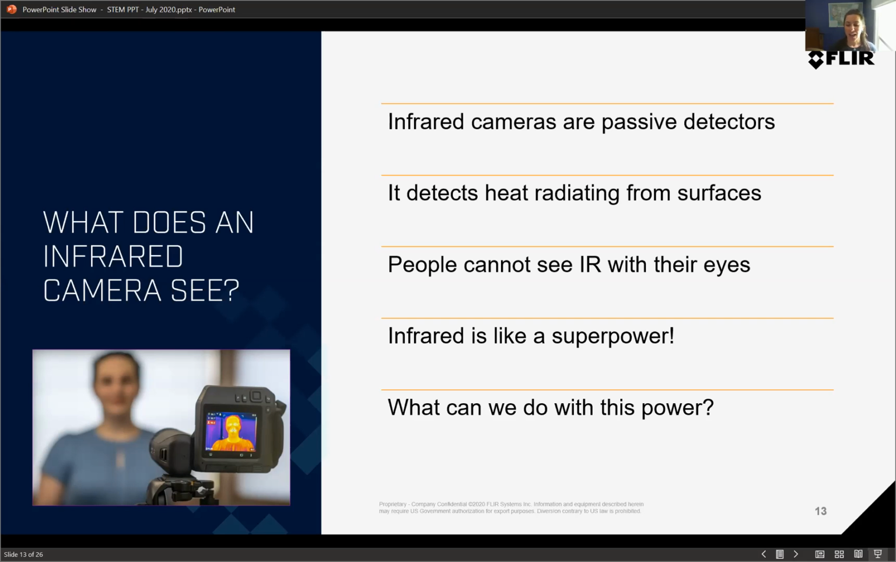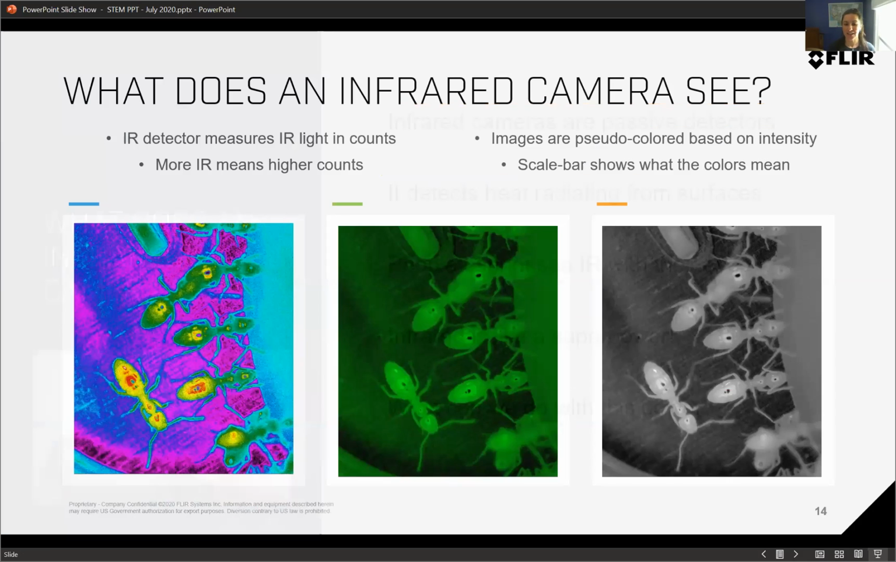So what can we do with this? Let's take a look. The one thing I do want to mention is I'm going to show lots of pretty colors and lots of pretty pictures. It doesn't mean anything. Whenever an IR camera is detecting infrared, it's just detecting intensity. So we call this intensity count. Like 10 is more than 1, so 1,000 is more than 10. And these are mapped to different colors.